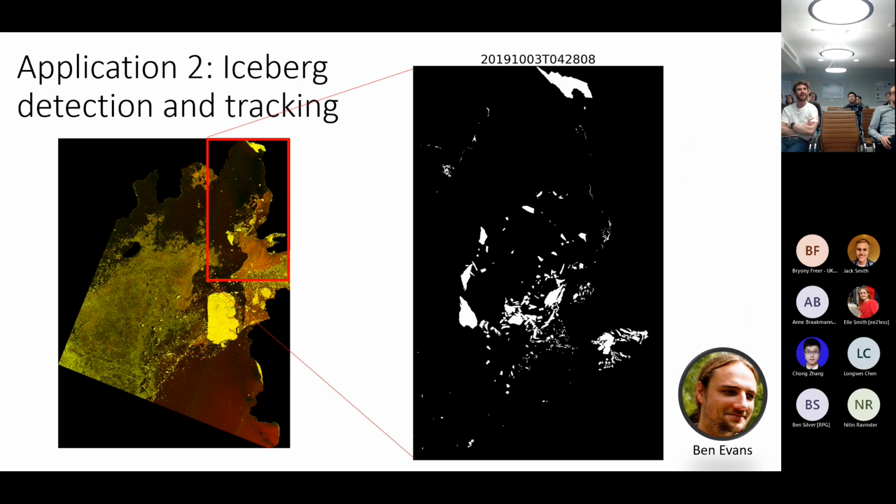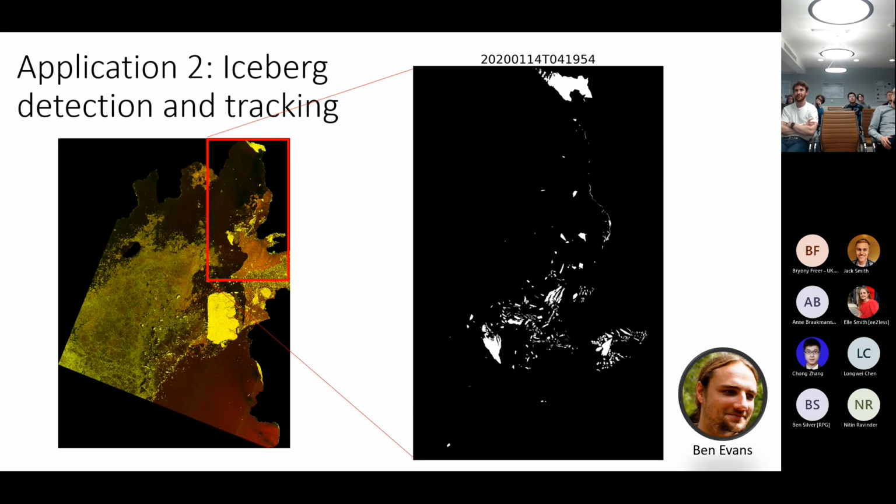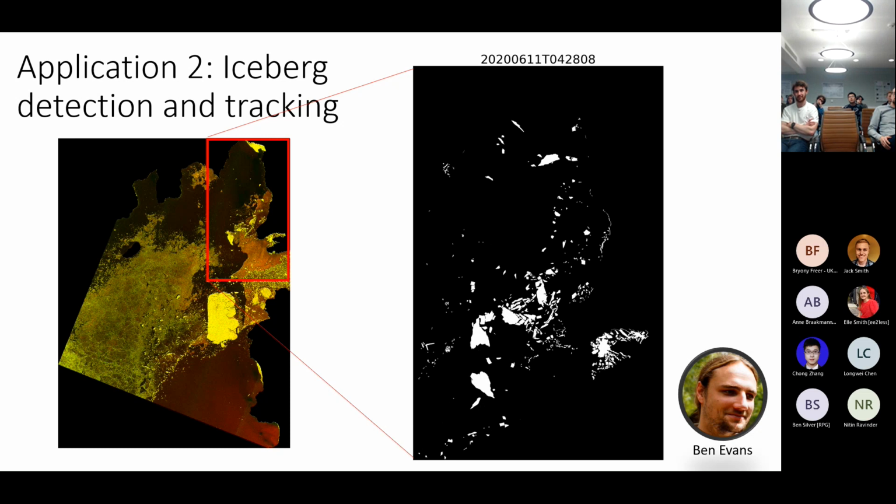So I'll start with some work of Ben Evans, who is looking at iceberg tracking. So he has developed another pixel-wise algorithm to identify exclusively where the icebergs are within the image. And he is now developing a tracking tool which is trying to identify how these icebergs are migrating within the